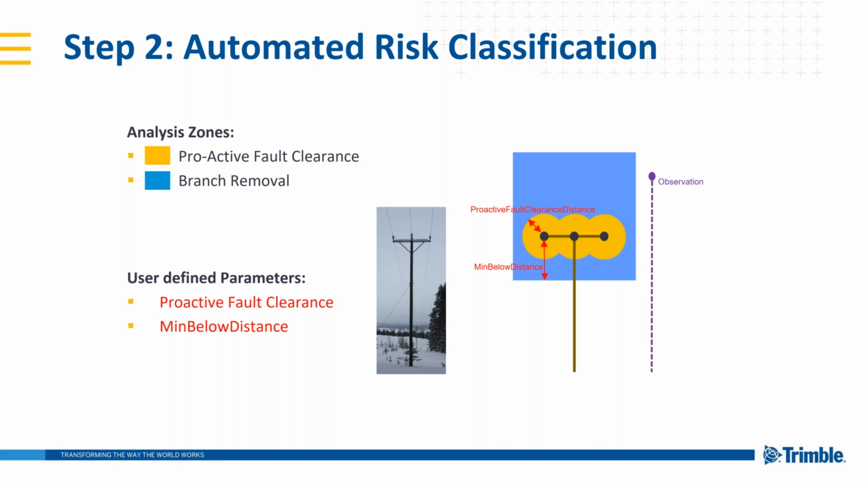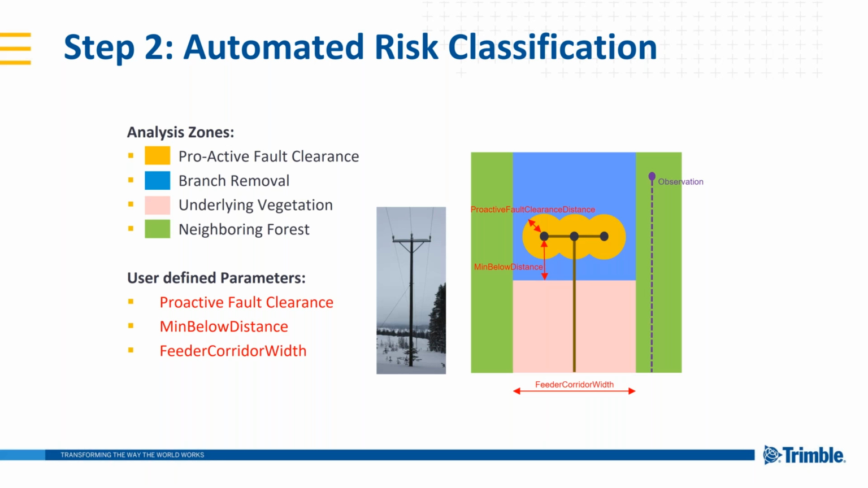So there are four important user parameters. The next one is the branch removal zone, which is described in our rule set as min below distance. We then have what we call the feeder, or the underlying vegetation. This is going to be influenced by the feeder corridor width parameter within eCognition. And then we also have vegetation in the neighboring forest.